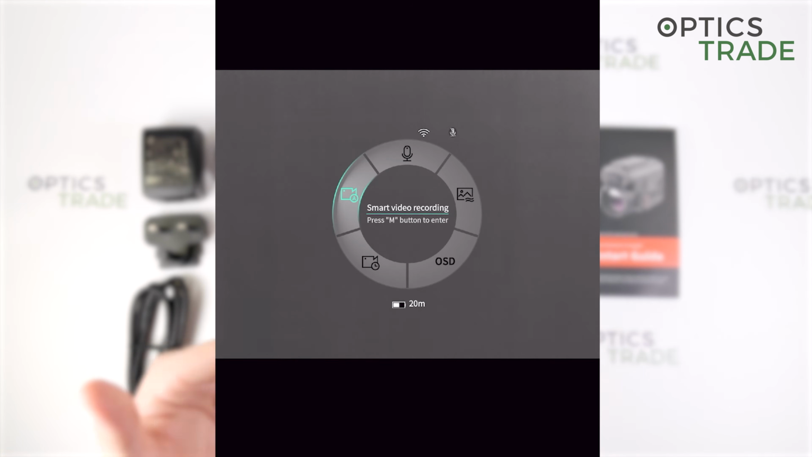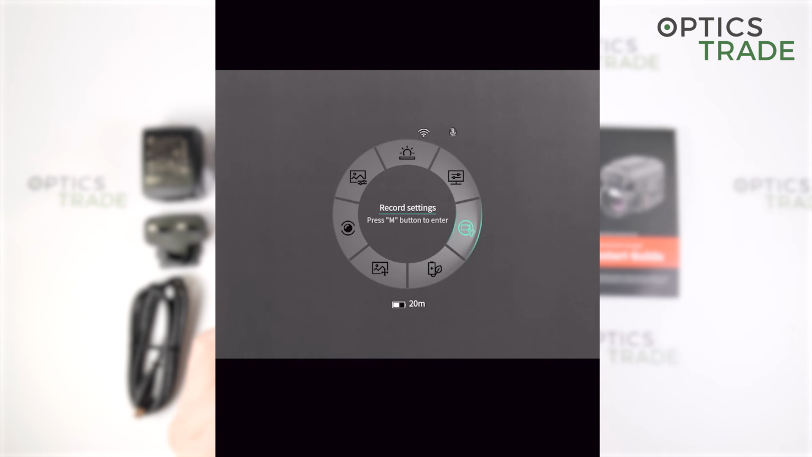Just when you make the shot, you get these 14 seconds and everything else is lost, which is a really nice feature. Then power settings, smart sleep, timed menu off, or timed shot off.